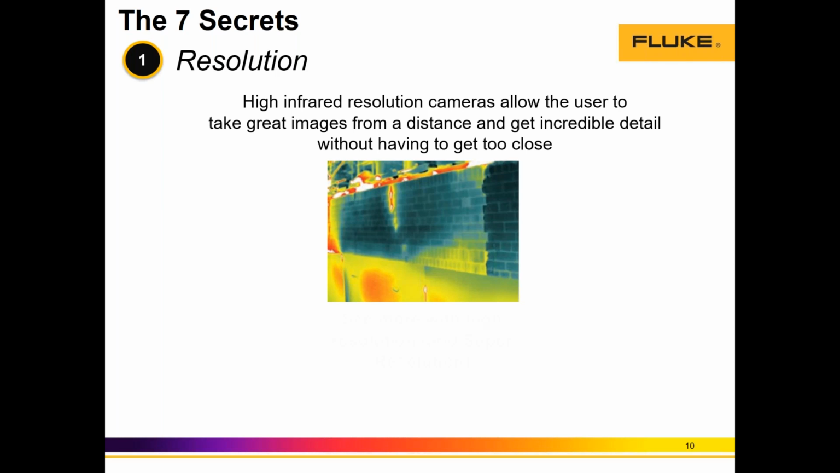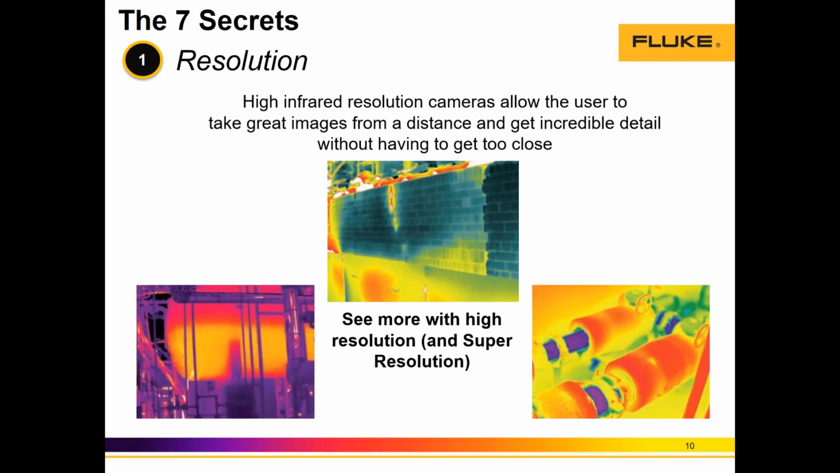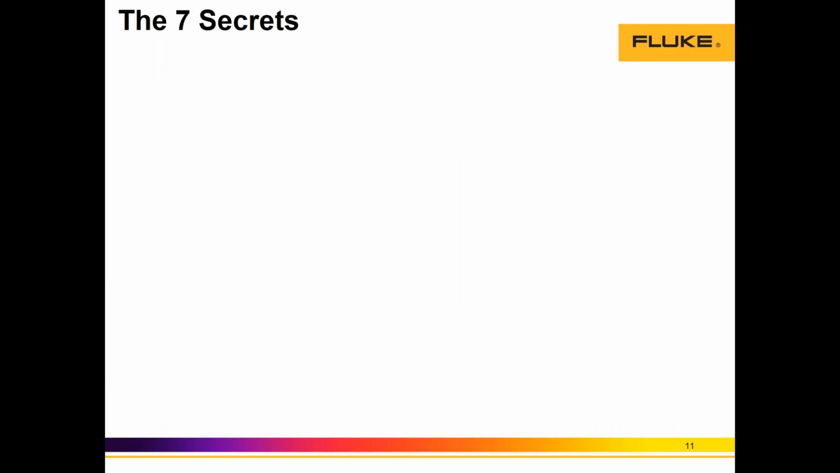Fluke has cameras starting from 120 by 80 to 1024 by 768 pixels. And depending on the applications, we also provide a functionality called super resolution that allows, through software enhancement, to double the resolution of the camera. In the case of 1024 by 768, super resolution through software will provide the end user double the resolution by software enhancement. And this is a very important functionality for high-end cameras in R&D, in the utility segment, transmission specifically, or even in pharmaceutical for biocompound inspections.